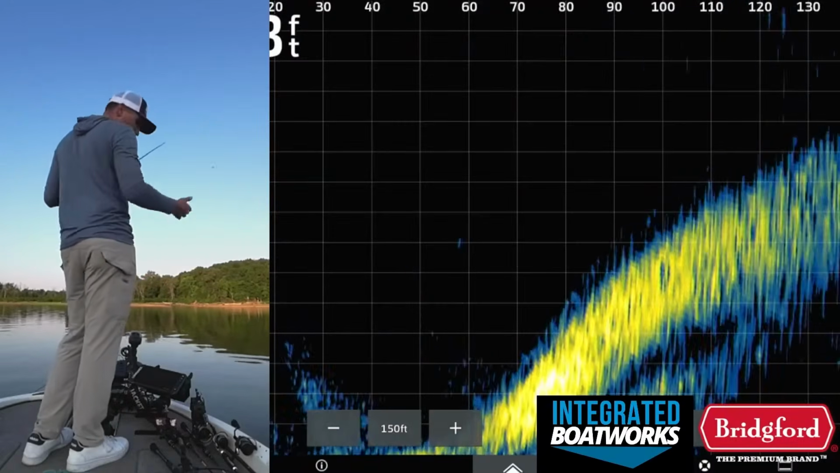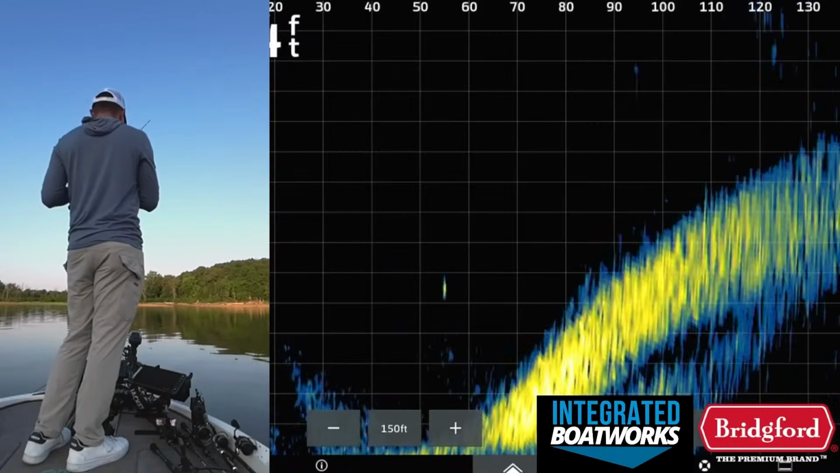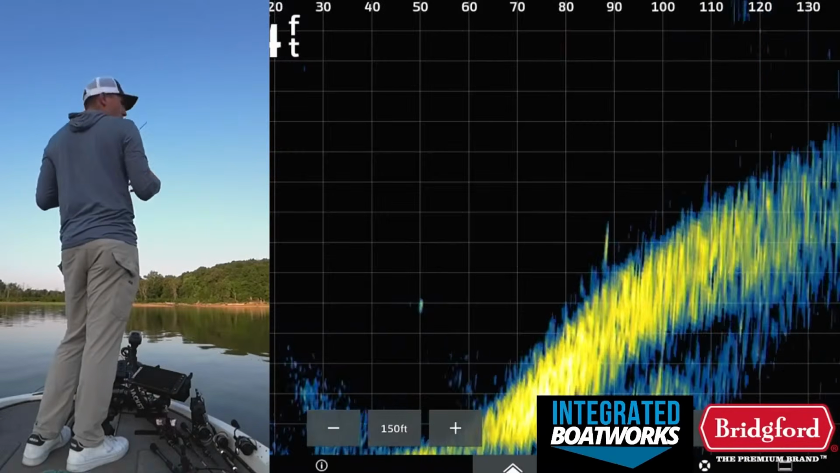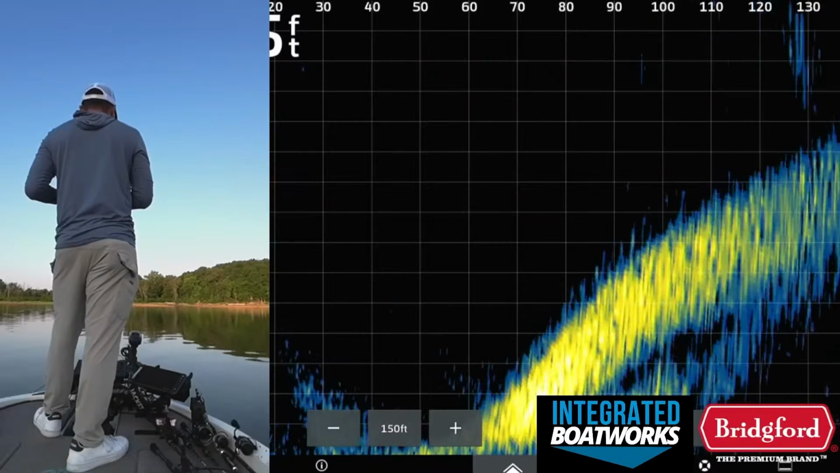The hair jig like I'm throwing now, plus the tush with the spunk shad, gets through those small spotted bass, gets through those smaller fish, and you're going to catch, on average, a better quality fish, a 2+ pound bass on that bait. And that's what we're looking for out here right now.